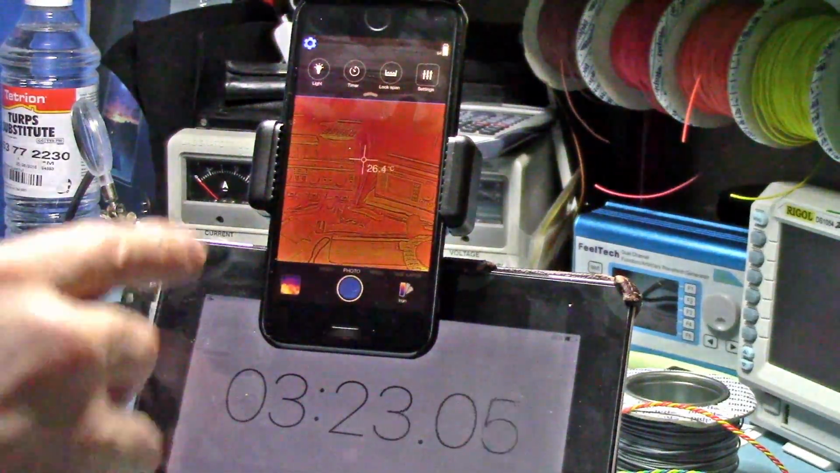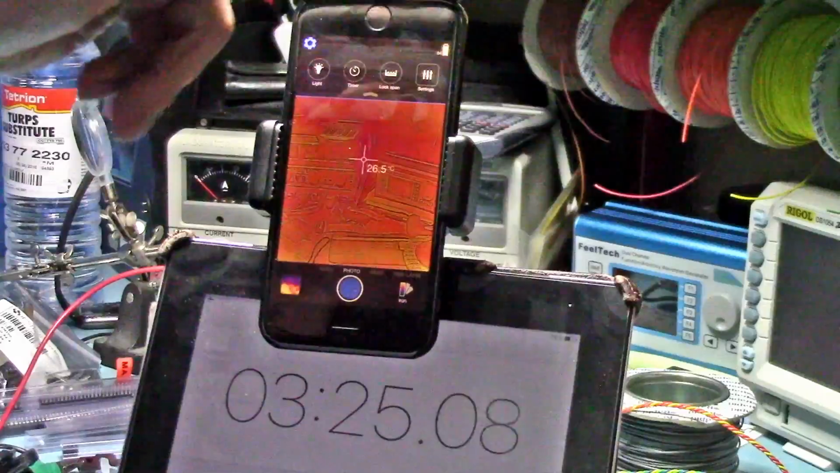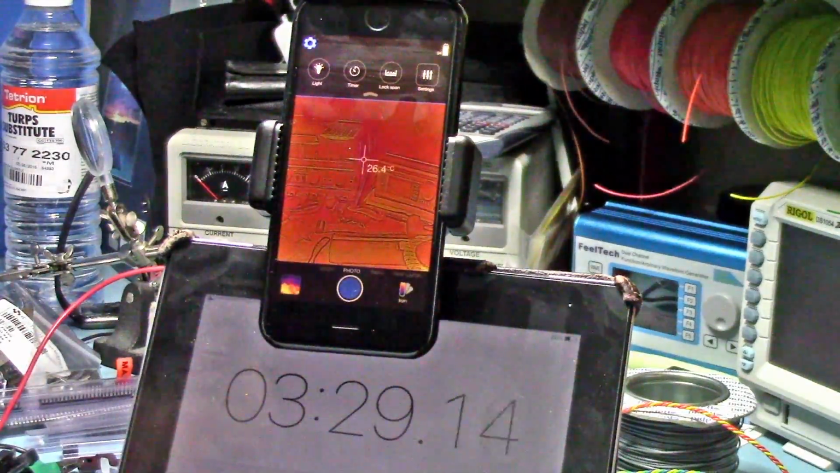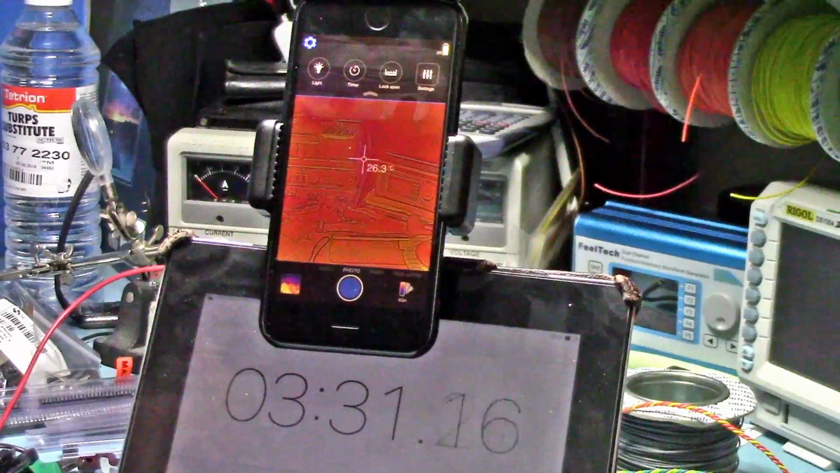I'll restart the camera when it's near enough depleted, when it's in the last sort of 15% or whatever. But yeah, I'll just leave that running, and I'll see you soon.